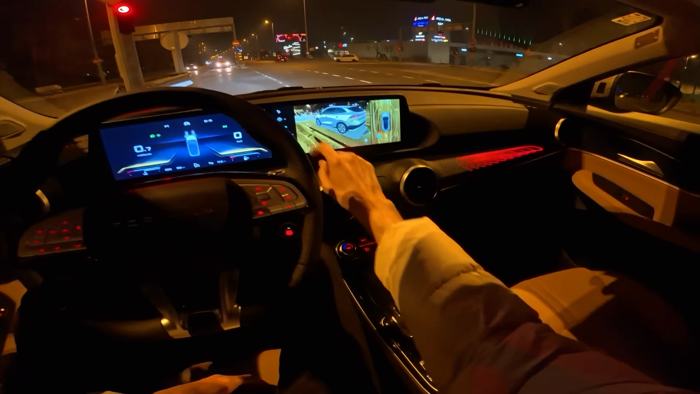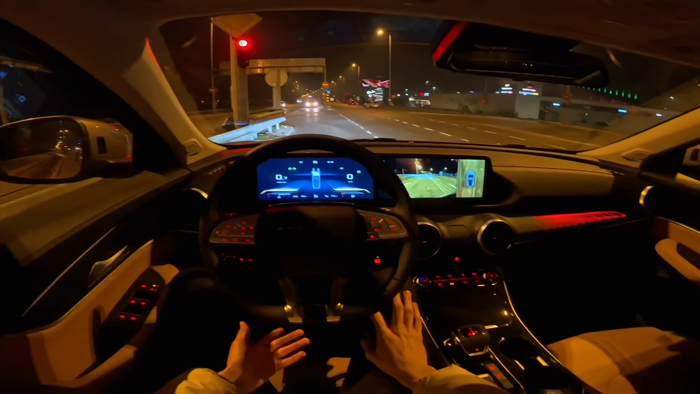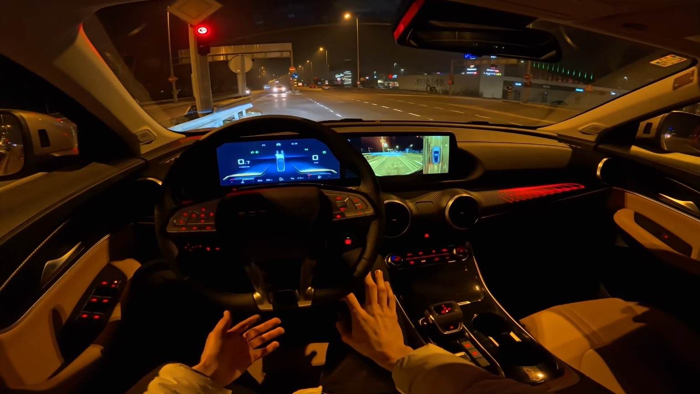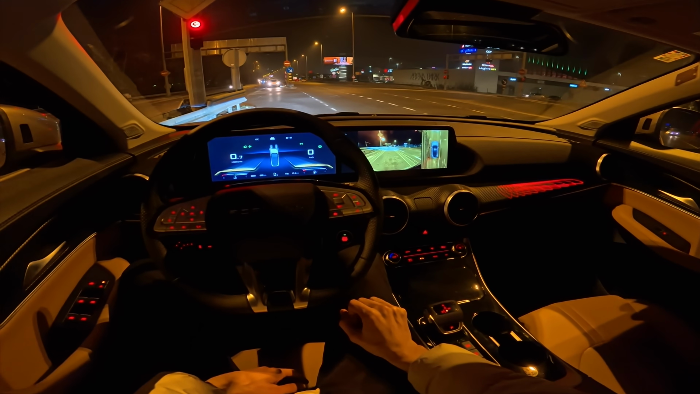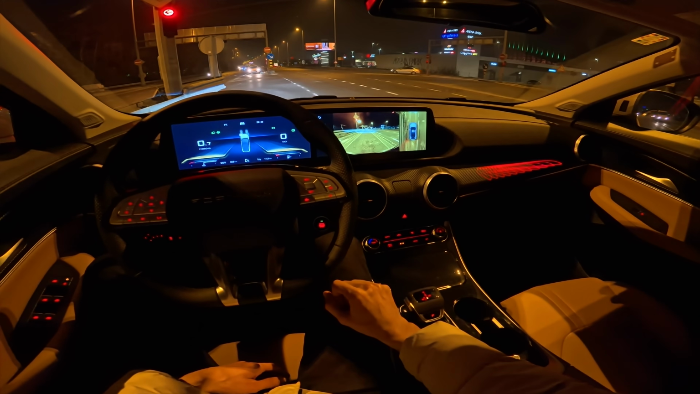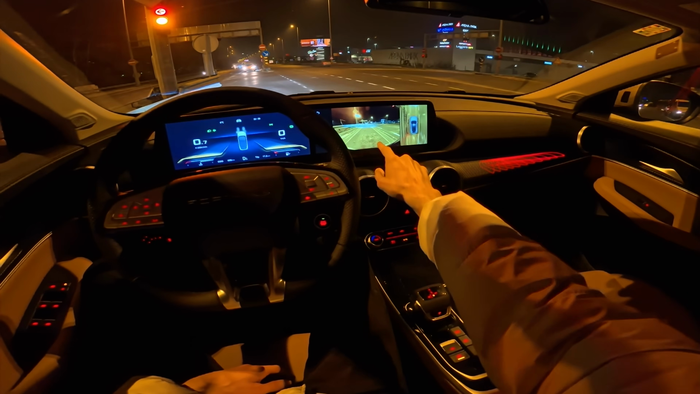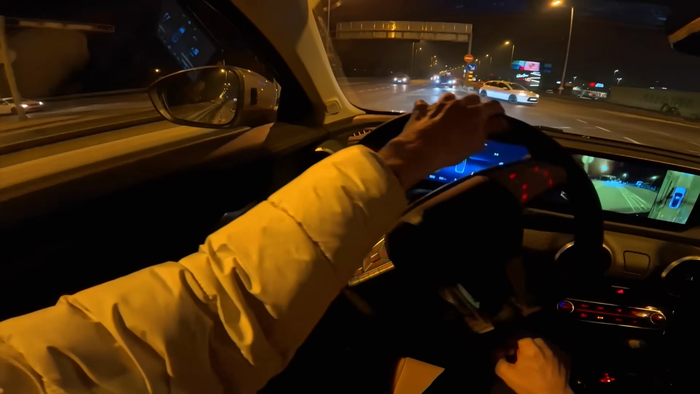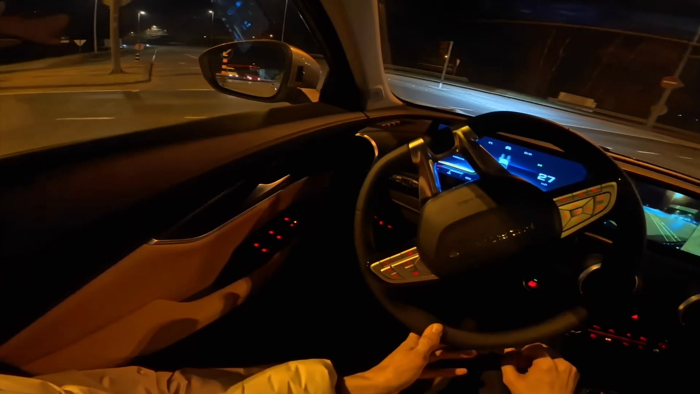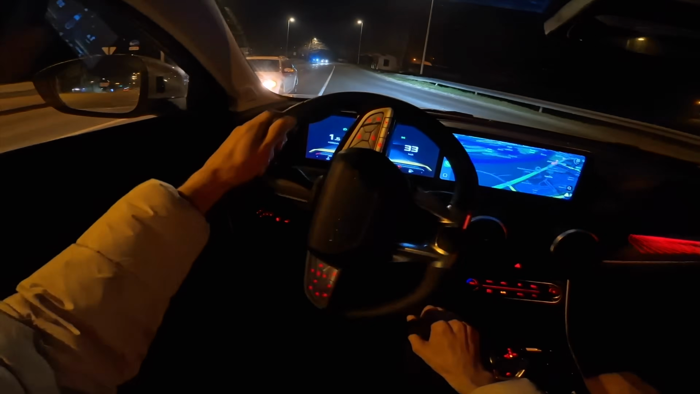Now, I cannot see the traffic light right now, but I can see it here on the front camera. This is the camera on the dash, I believe. Actually, no, this one's on the license plate, but sometimes I've noticed a difference between the two.